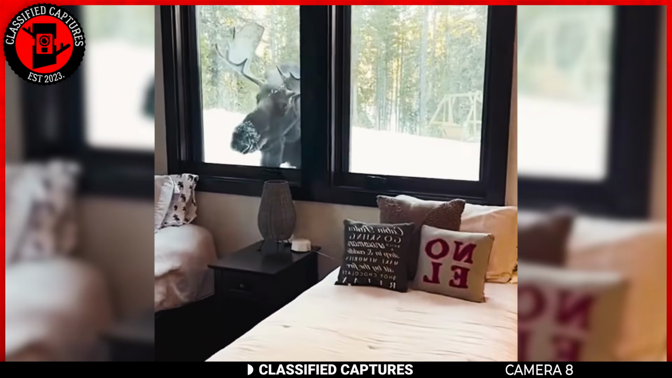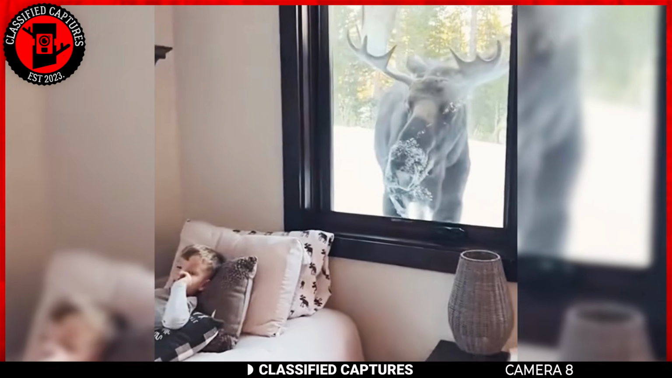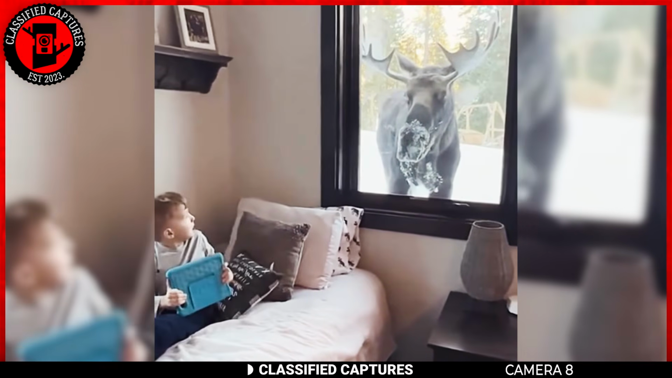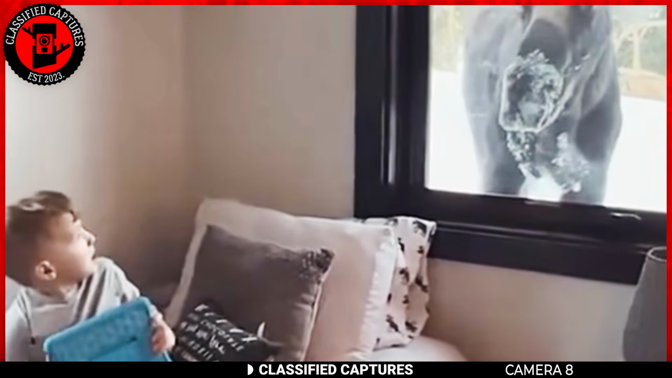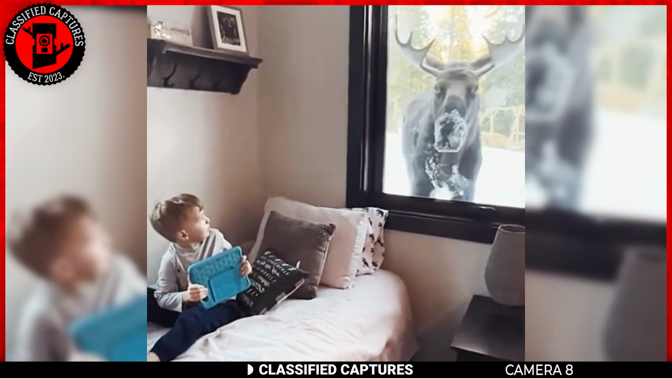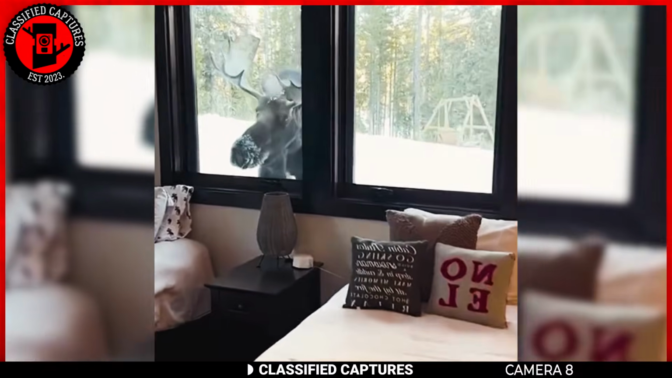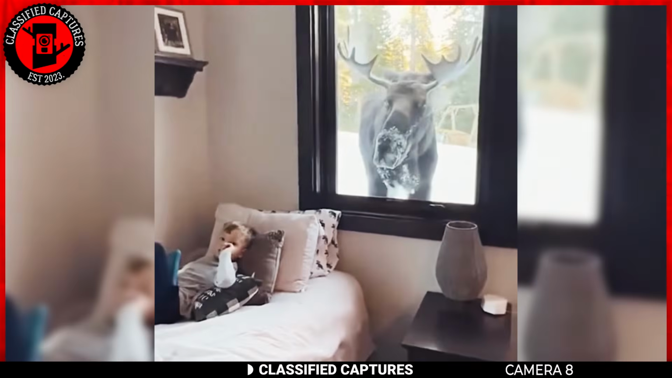You wake up one serene morning, the world outside blanketed in fresh snow after a night of gentle flurries. As you groggily approach the window to take in the wintry scene, you're met with an unexpected sight. A majestic moose, tall and proud, right outside your window. Its breath forms little clouds in the chilly air as it curiously peers into your room, almost as if it's offering a friendly good morning. The moose, with its massive antlers and a coat of snowflakes, seems to embody the peaceful charm of the winter landscape.